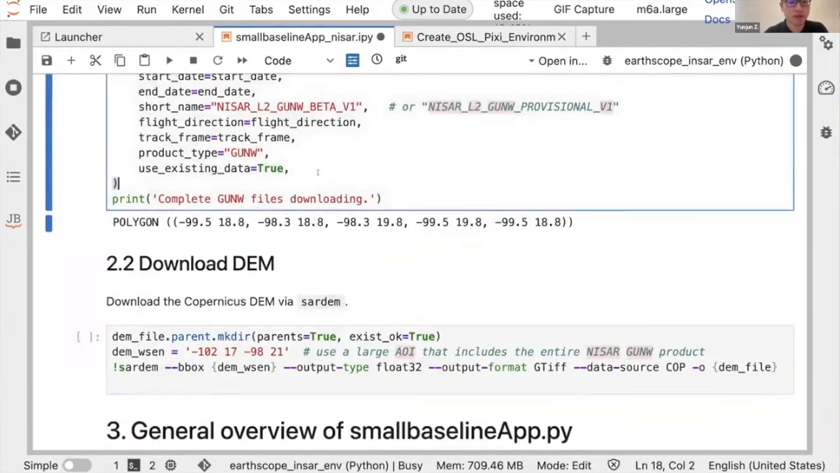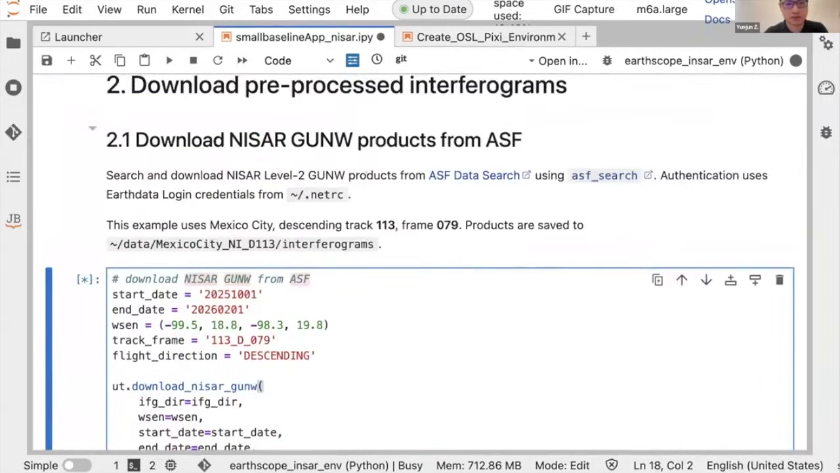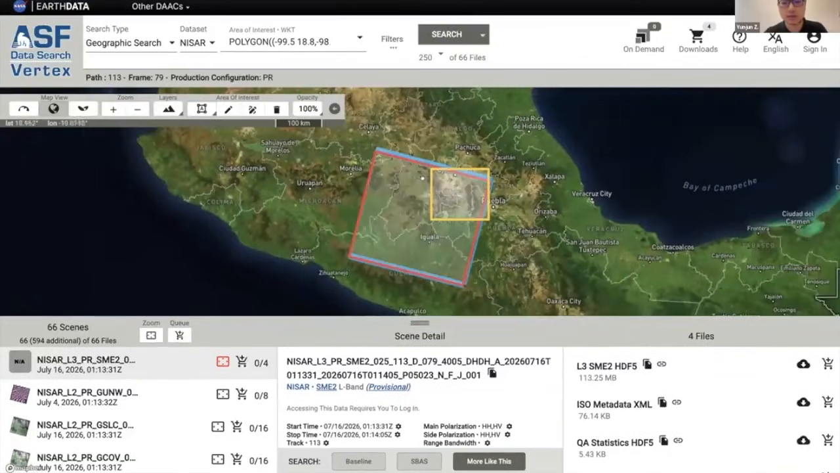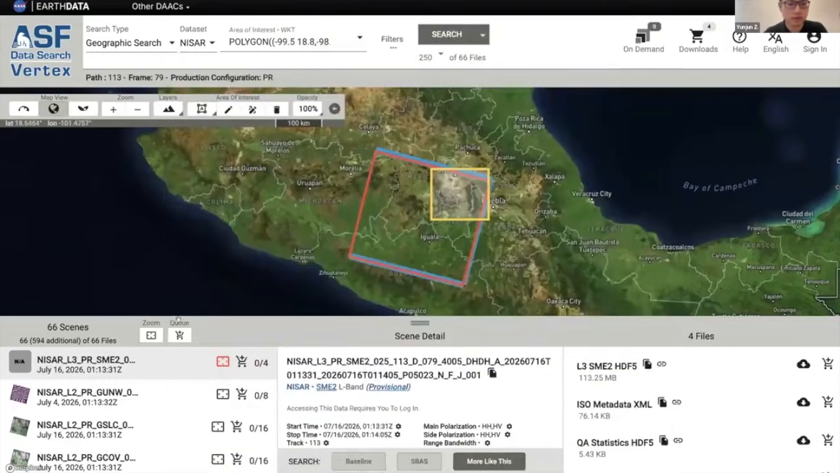These cells will download the NISAR products. To search, you can go to the ASF website, which I just do right now. These are just screenshots with the bounding box that I gave and with the track and frame numbers that I set up to filter the outputs.